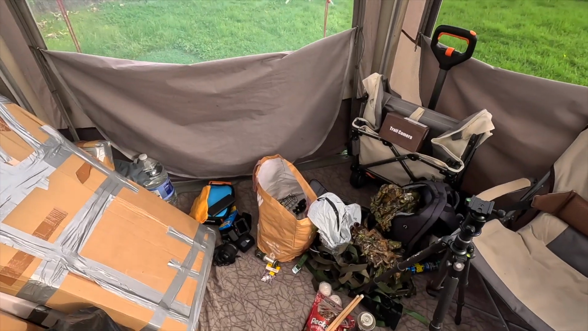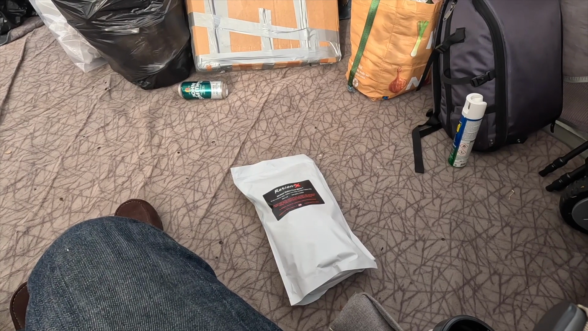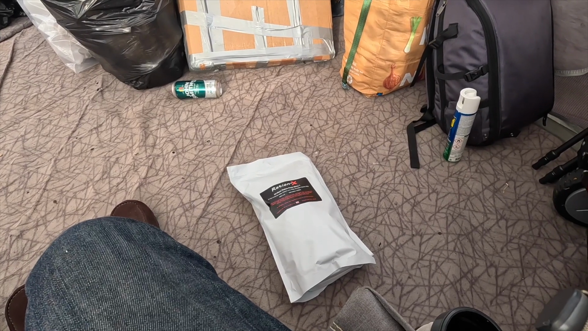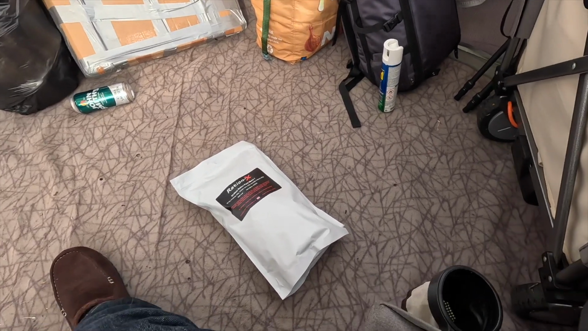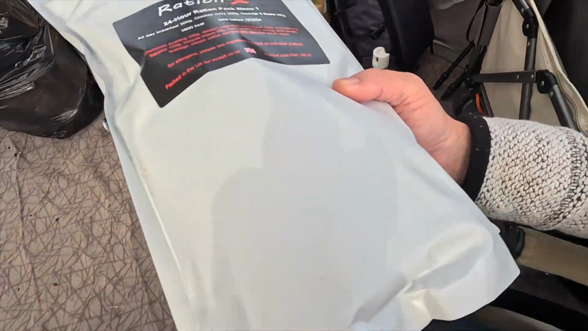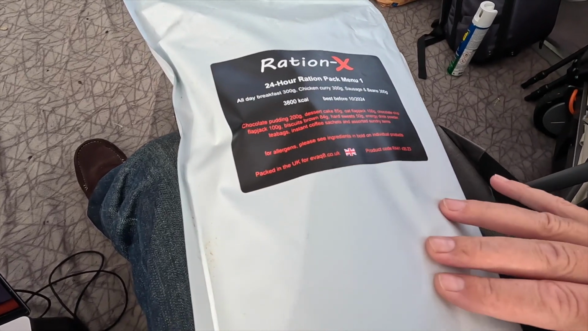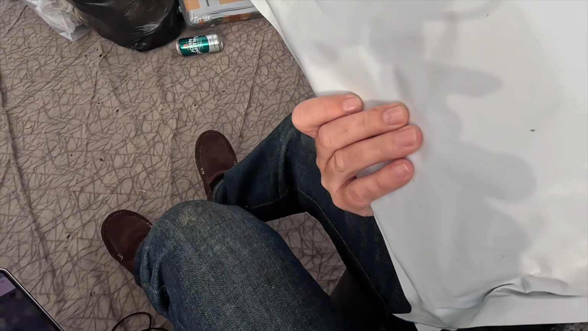Anyway, yeah, I just thought I'd run through that with you. I keep saying, don't I, I'm going to be doing an MRE ration. Well, here it is, and tomorrow might be the day. It weighs an absolute ton, it really does. I don't know the exact weight on it.